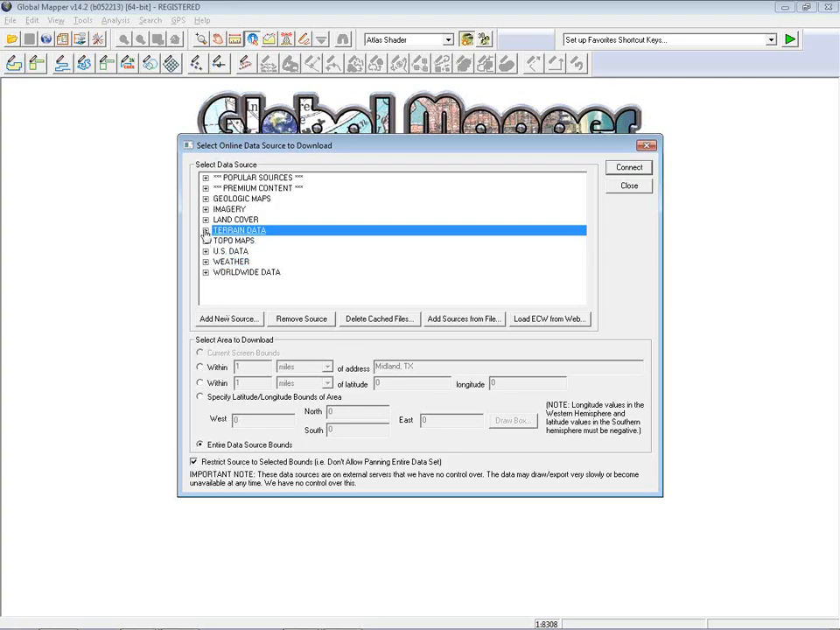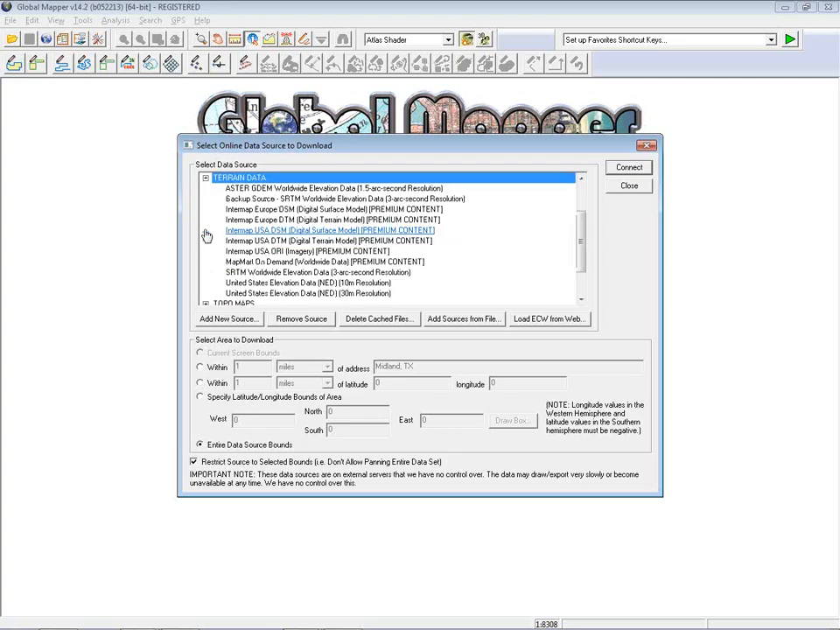But again, for those of you who are starting off in this process, the terrain data category within this window provides some links to pre-formatted, readily available data, some of which is what we define as premium content. In other words, you would need a subscription from that data provider to access it within Global Mapper, but there are a number of free data sources as well.